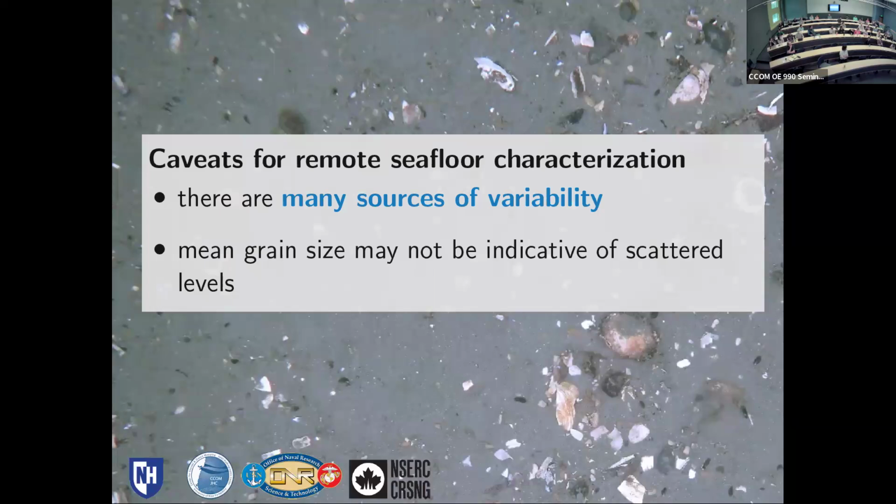Great talk, Jenna. Can you confirm that for each frequency you didn't change the pulse length between deployments? Yes, that was the same, 256 microseconds. I've seen people do that.